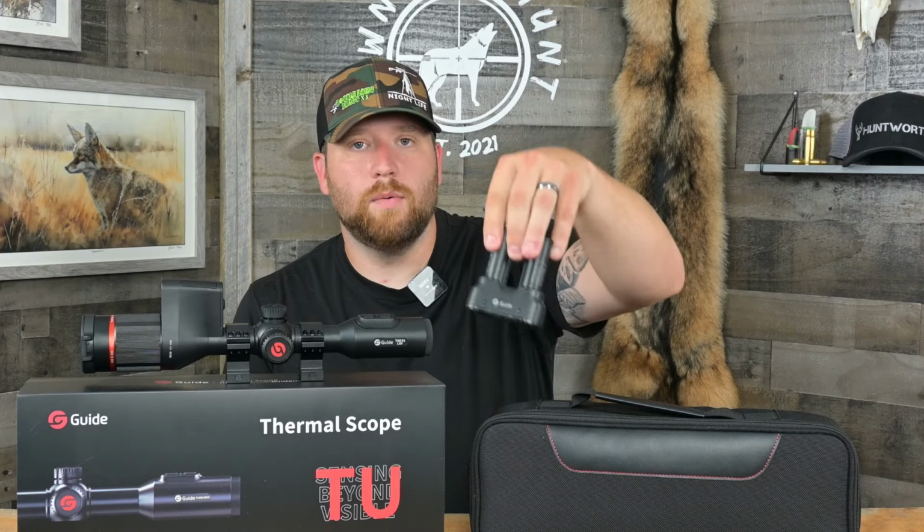Very nicely done. USB Type-C charging with lights to indicate battery charge status. So awesome job. The fact that they give you 2 of those is huge. I don't know what they cost if you had to get them individually. I think they're probably somewhere around the $50 mark if I had to guess. I don't believe they're any more than that.